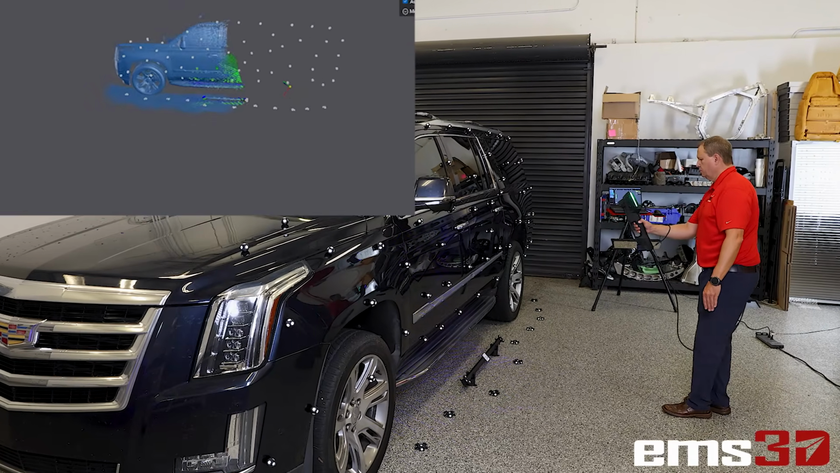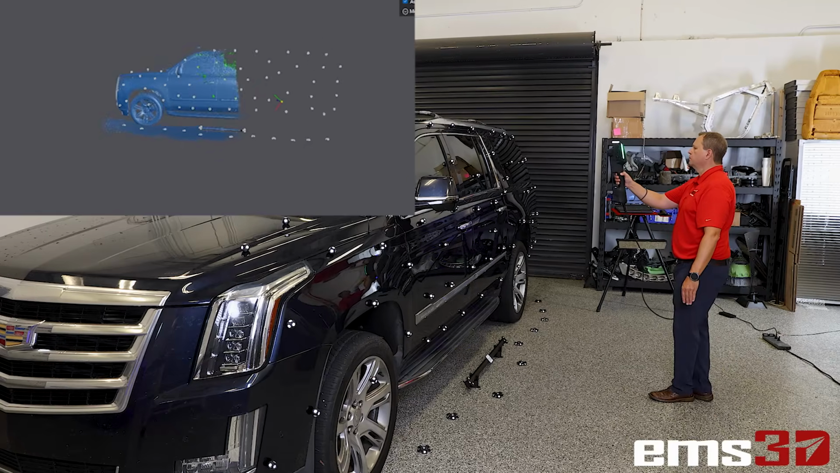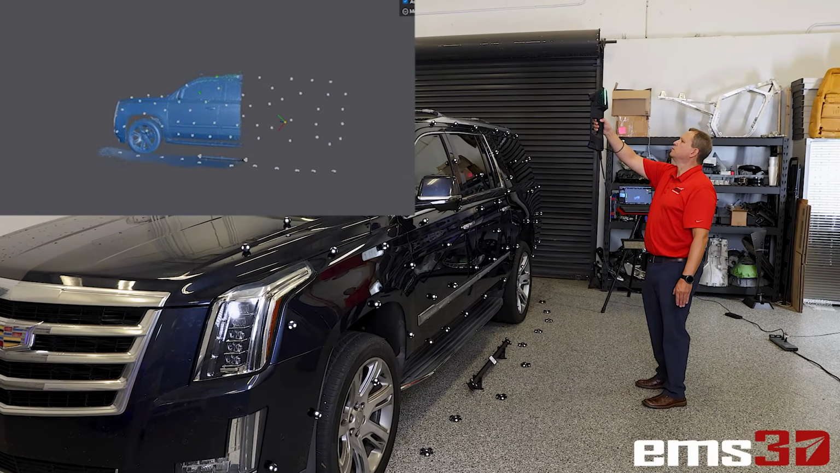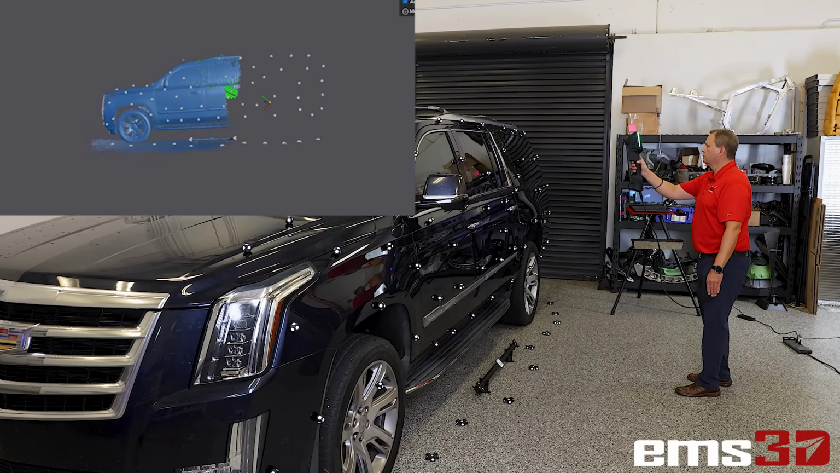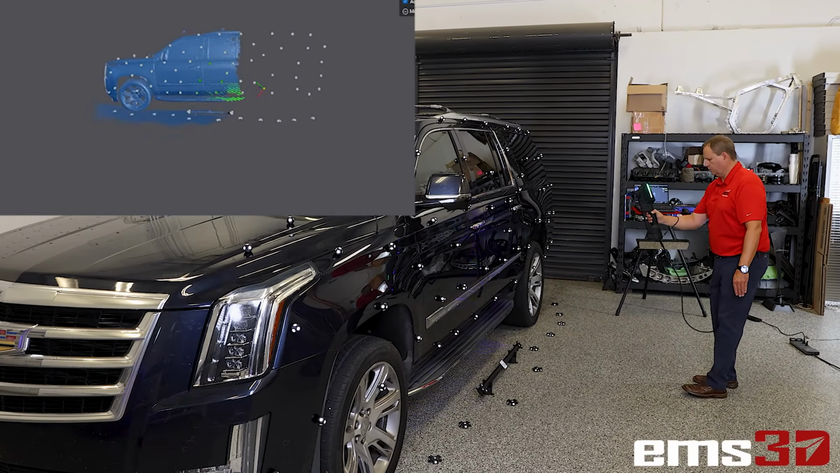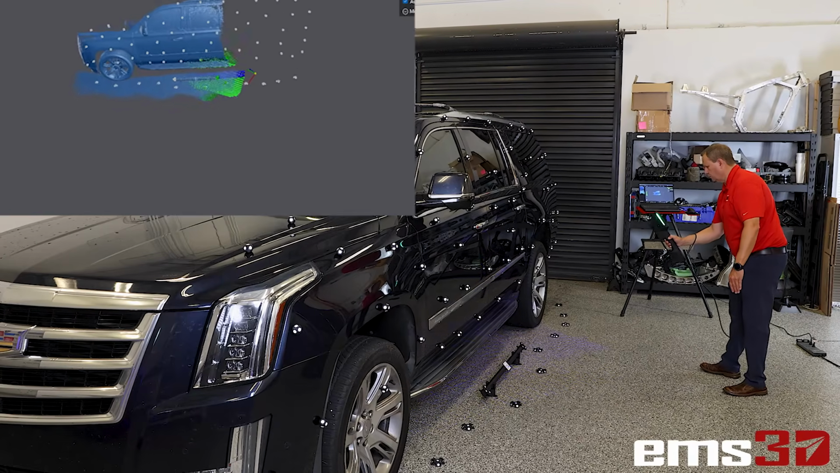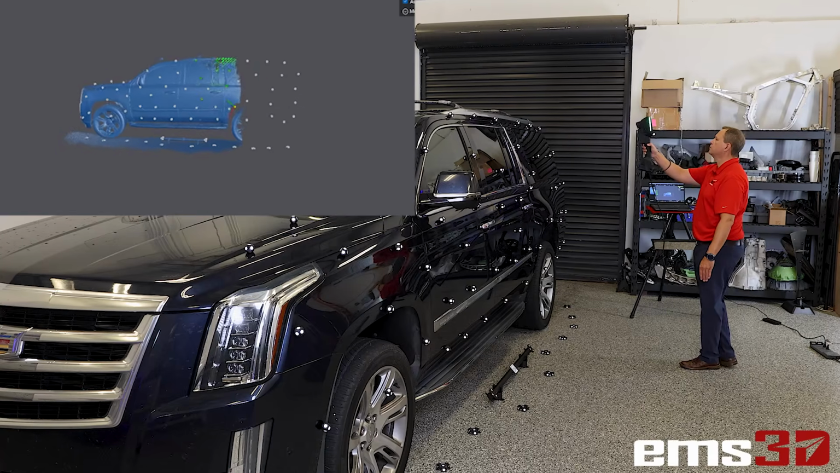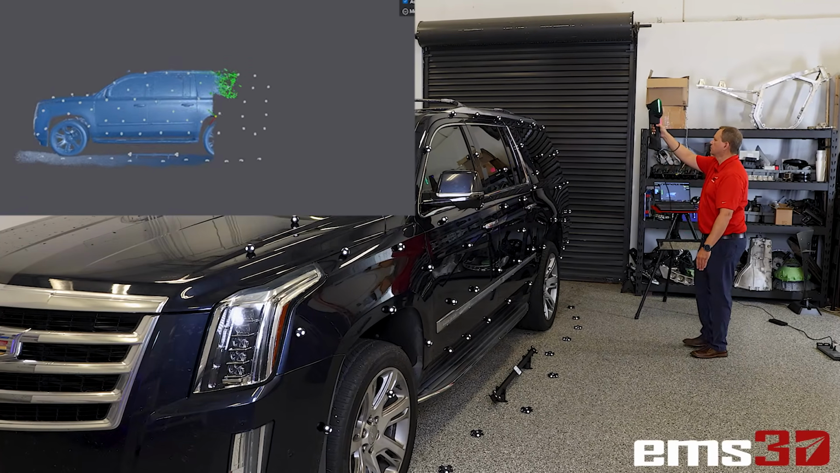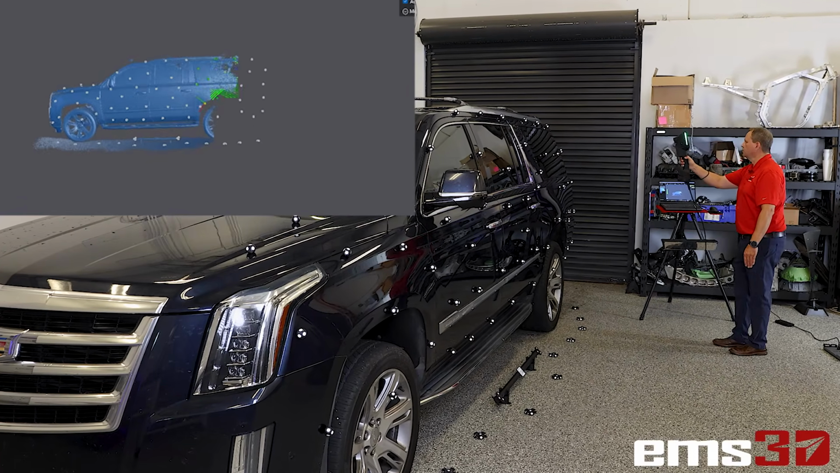It has no problem. This is a dark metallic vehicle. It's got a lot of chrome on it, and it has no issue scanning it. It even scans the windows. Now, if you want to make sure the windows are done accurately, you should probably spray them with a scanning spray. But as you can see here, it does a pretty good job on the windows regardless. But you will get some noise on windows without treating them. And you just move back and forth, capturing the data.